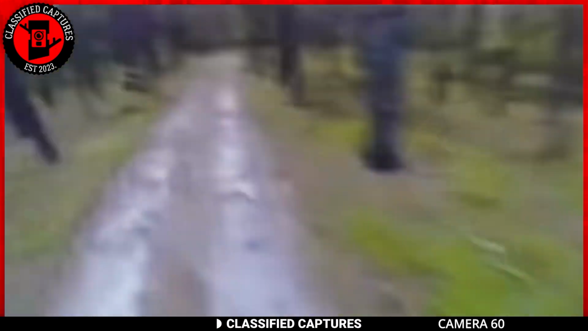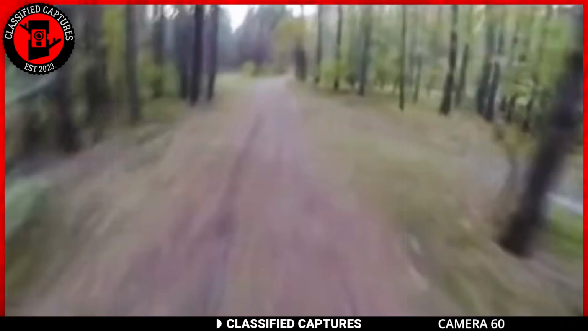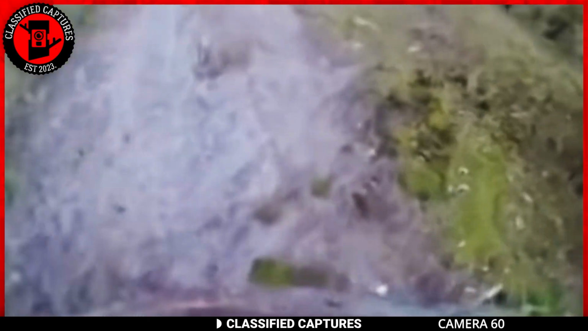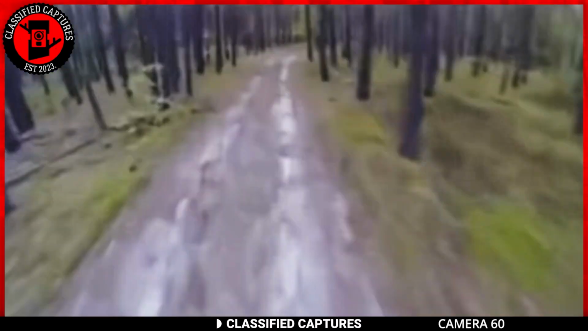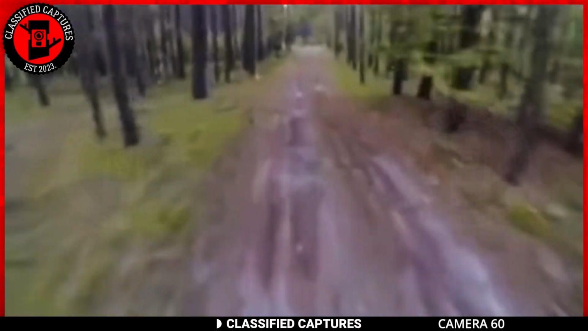Don't underestimate bears because of their size. They are very good runners. The bear chased the biker, still not giving up. Unfortunately, the biker came to a path that was blocked by a tree branch, and judging by the speed of the bear, it could catch up to him. So he got off the bike and ran as fast as he could. We don't know what happened after that, but it seems the biker got out of there safely.